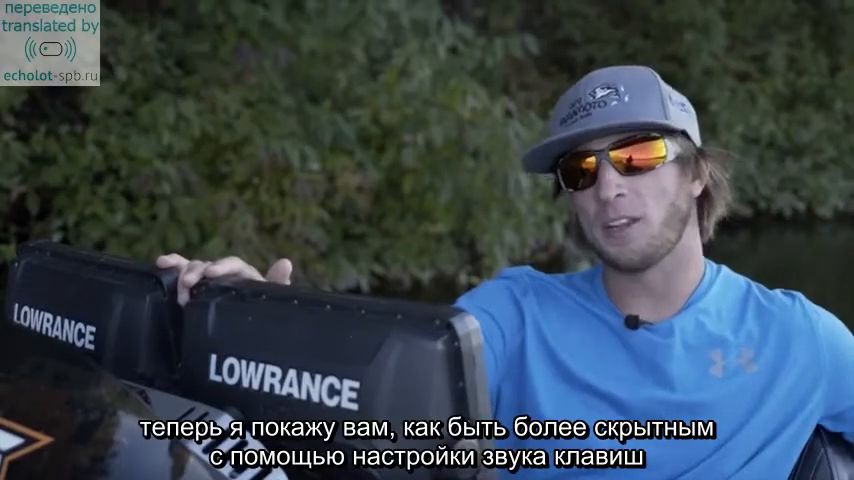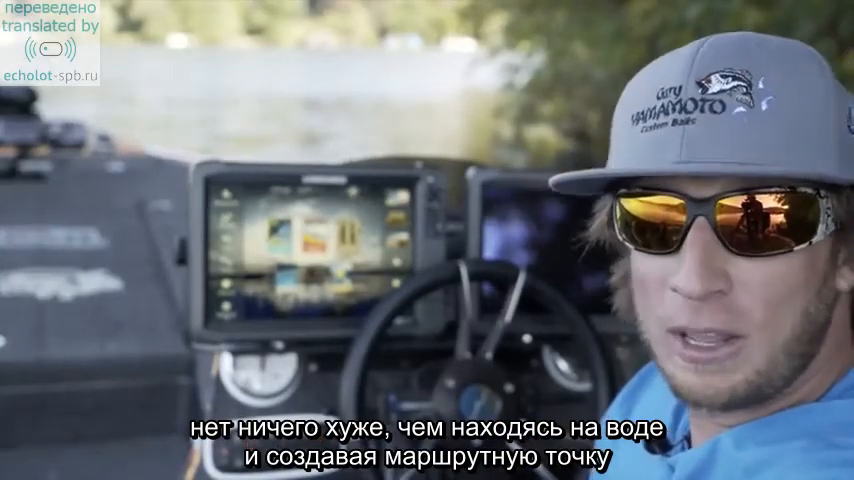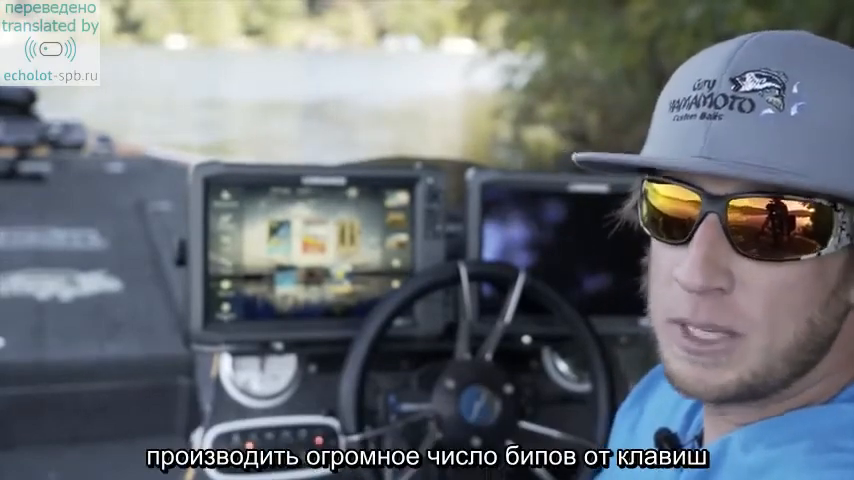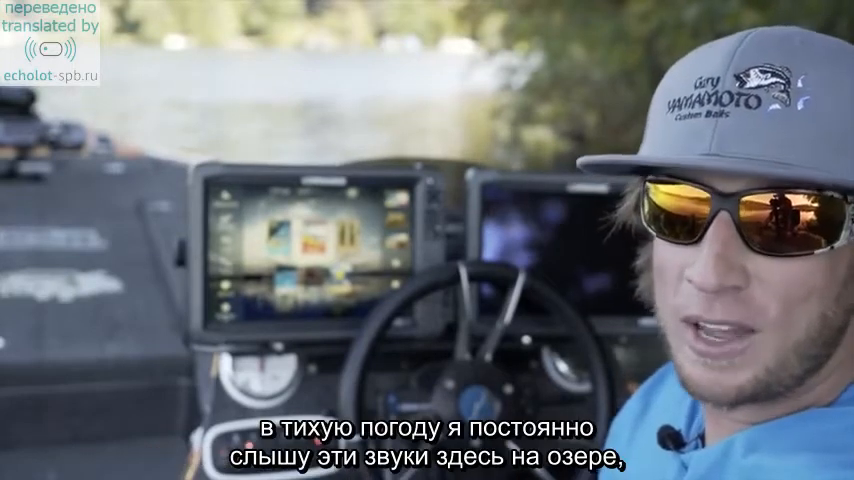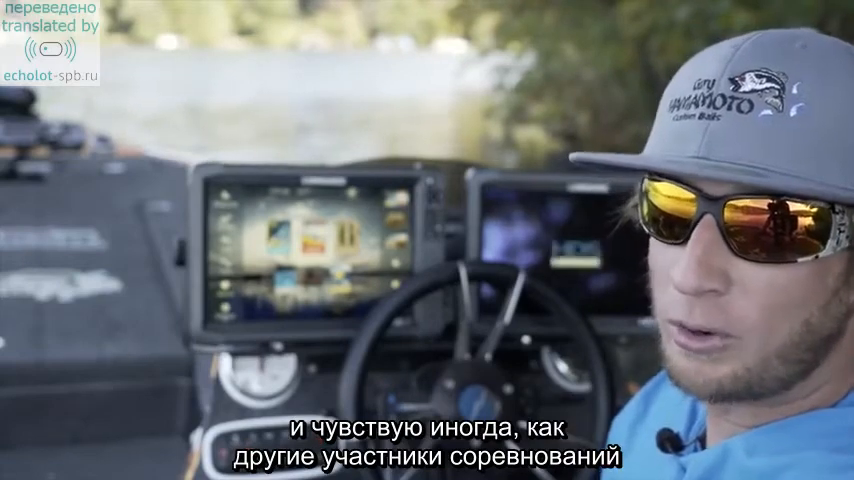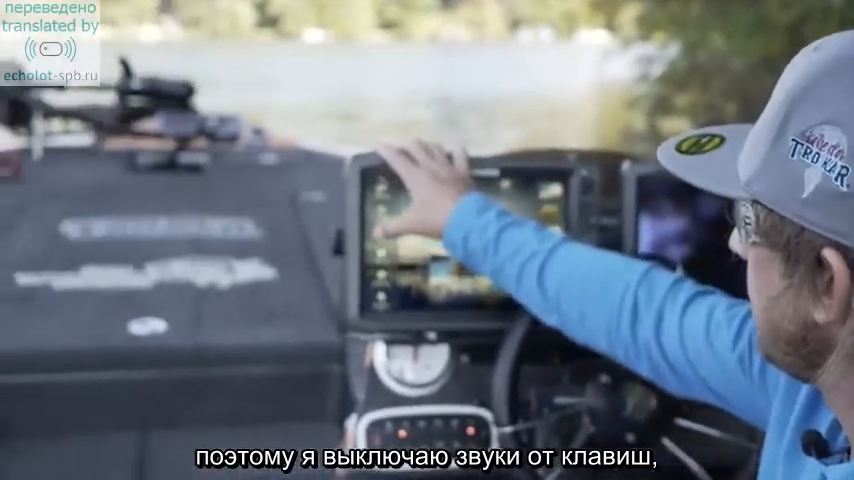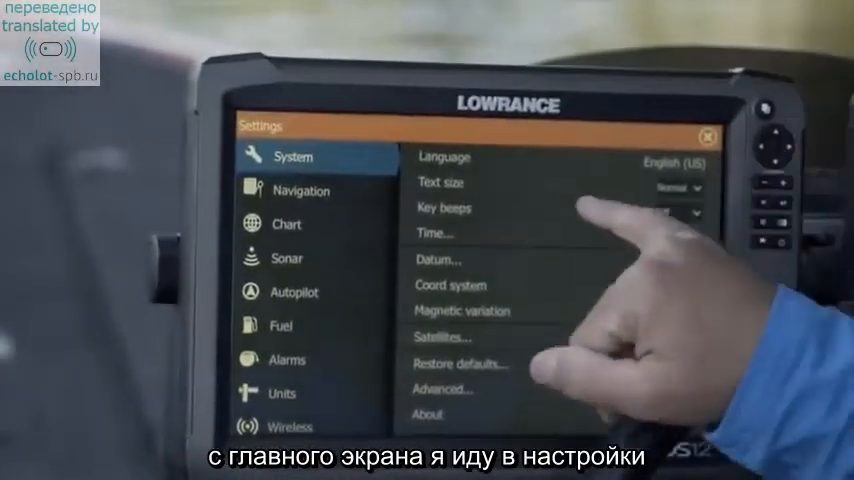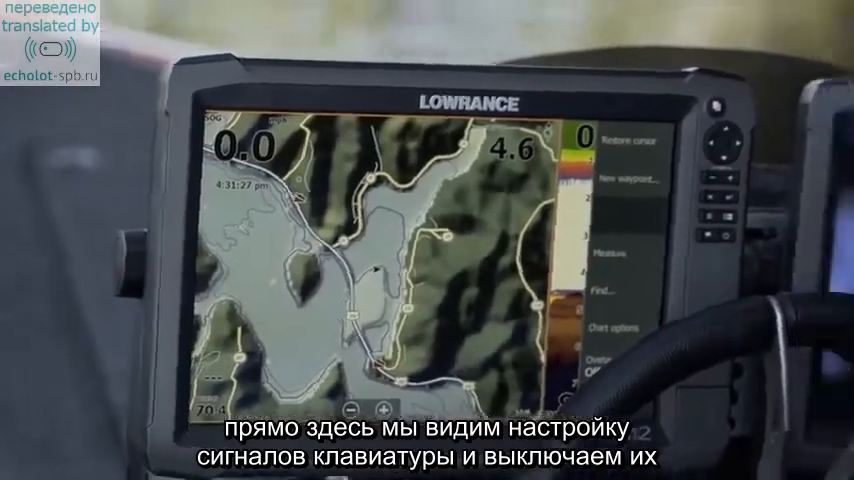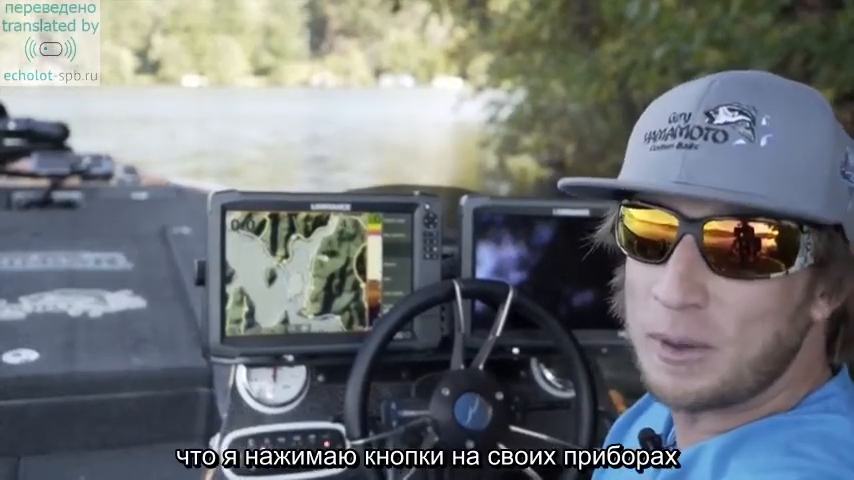Now I want to show you how to be a little bit more sneaky on the water by setting your key beeps. There's nothing worse than being out on the water and creating a waypoint or trying to detail possibly a waypoint and your unit making tons of beeps. You can hear a lot out here on the lake whenever it's quiet out, and a lot of times I feel like other competitors are able to hear what I'm doing out there on the unit. So I like to turn my key beeps off, and I simply go from the home screen to settings, and right here it says key beeps, and I just select off. I feel like that just allows me to be more quiet on the water and not really notify other anglers if I happen to be typing something into my unit.